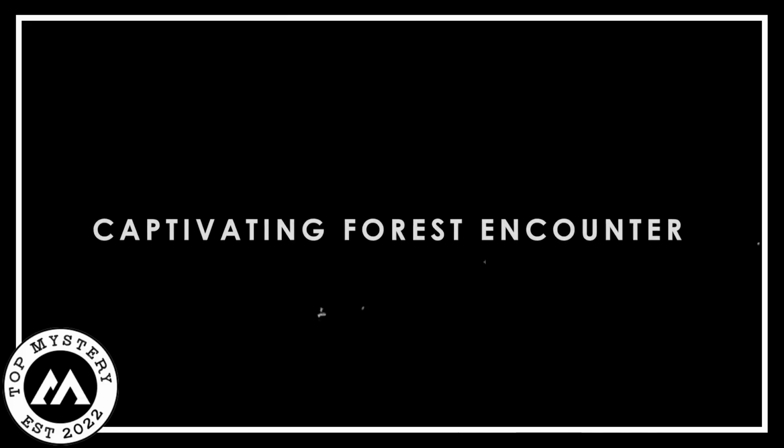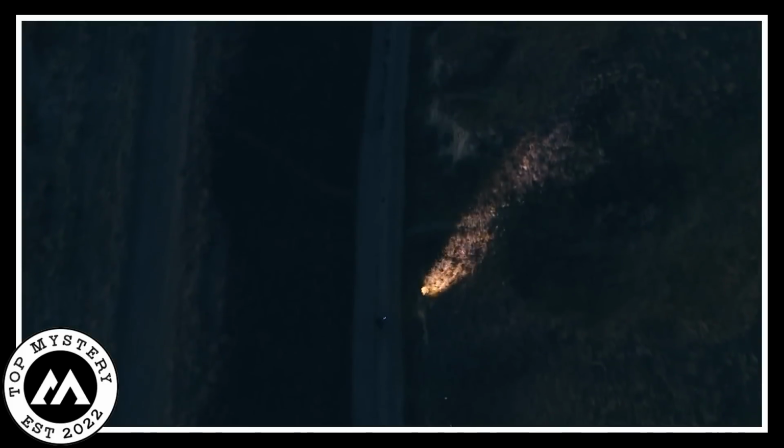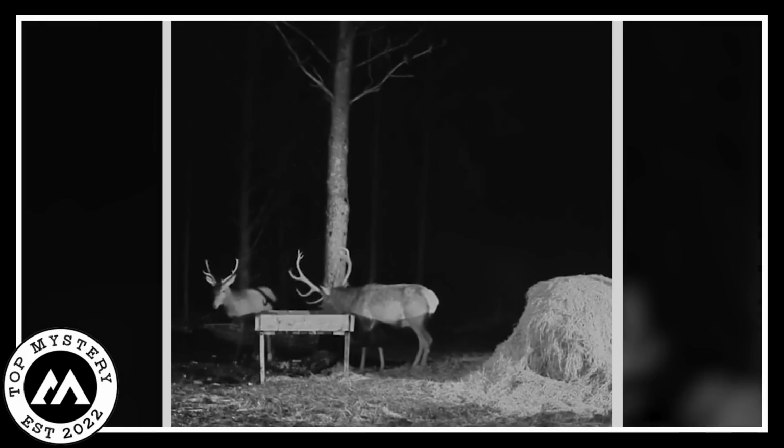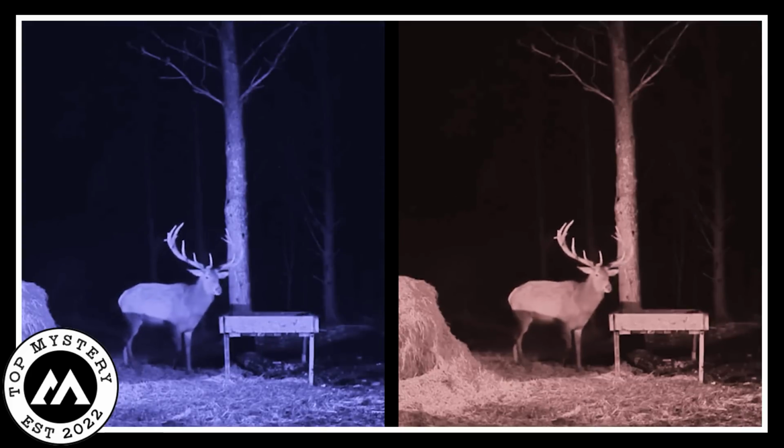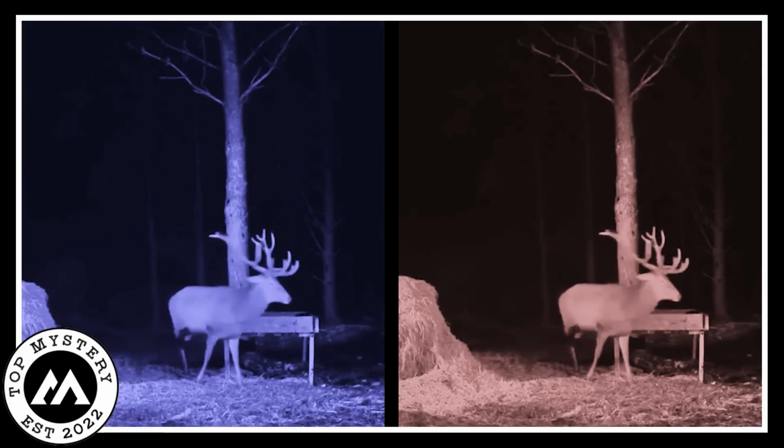Captivating forest encounter. The trail camera captures a mesmerizing scene in the dense forest as two deer calmly graze on their feed. Suddenly, one deer bolts away, and the antlers of the other deer fall off before it too dashes off into the wilderness. The intriguing encounter showcases the beauty of wildlife in their natural habitat, offering a glimpse into the fascinating behaviors of these majestic creatures amidst the tranquility of the forest.